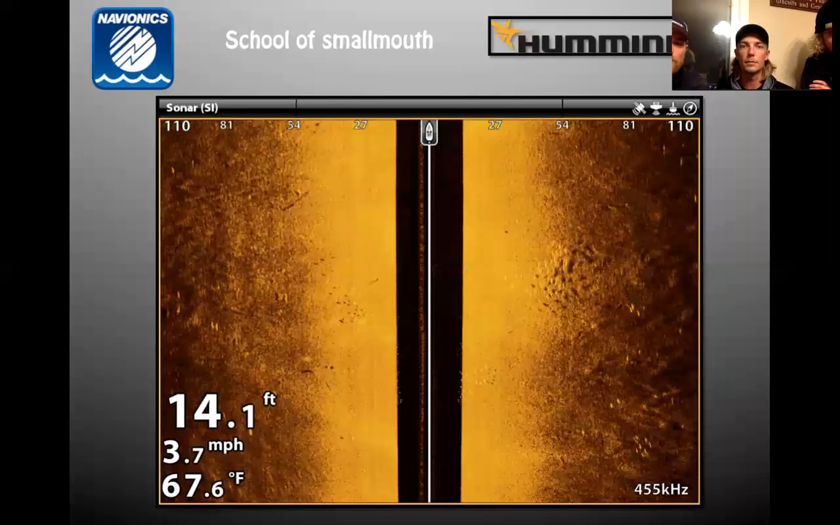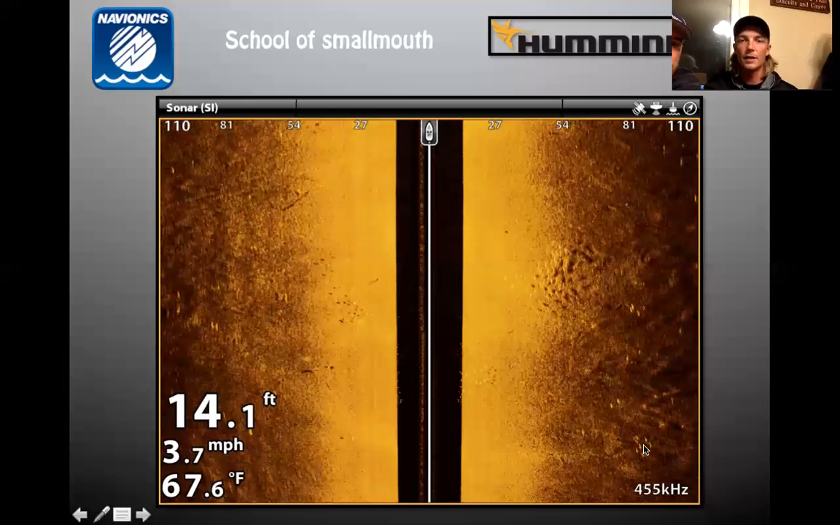Humminbird image. School of smallmouths. What do we got here, Feider? Yep. It's a side scan image. You can see clearly a big wad of fish right here with some scattered little groups of them around as well. Those are what fish look like on your side scan. A lot of people are seeing these images and not really knowing what they're looking at, but that's what a fish looks like on your side scan.